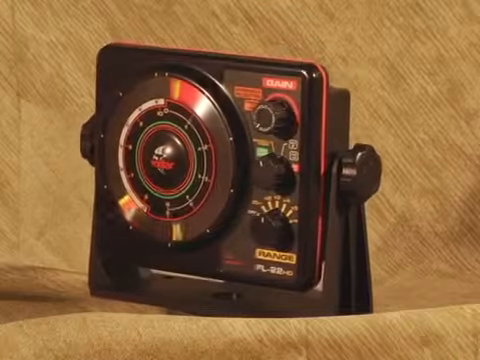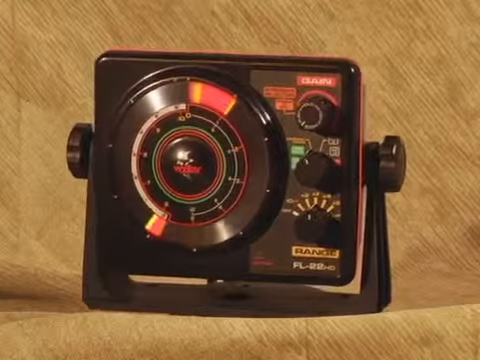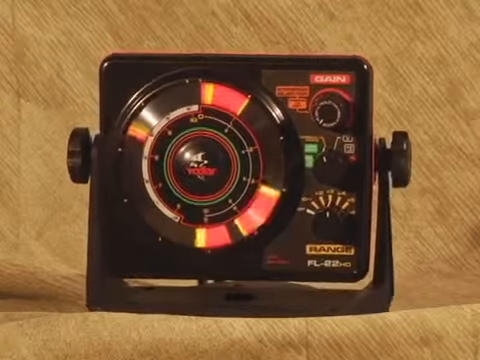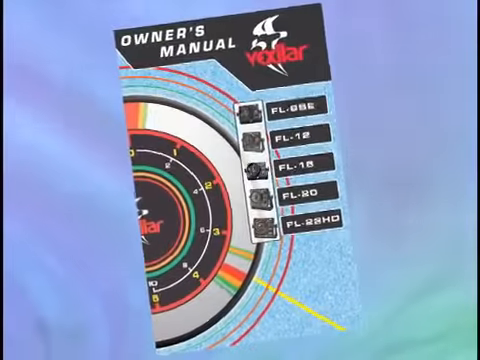All in all, the FL22 HD represents a series of breakthrough technologies that will help you catch more fish, both summer and winter. And remember to check your Vexilar Owner's Manual for more insightful tips.